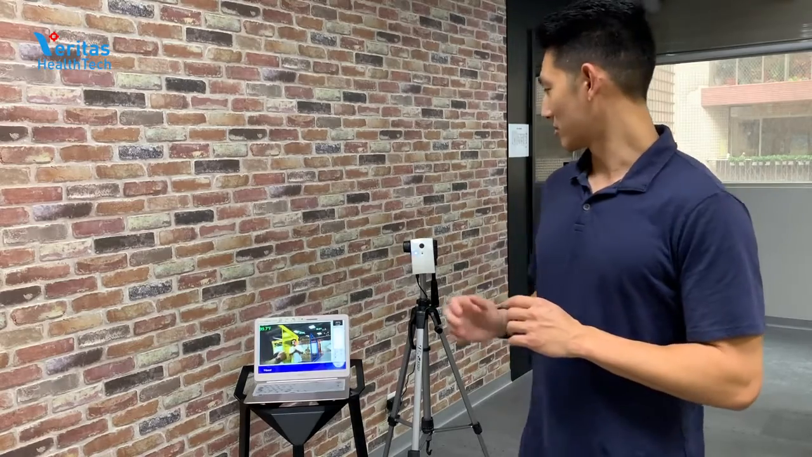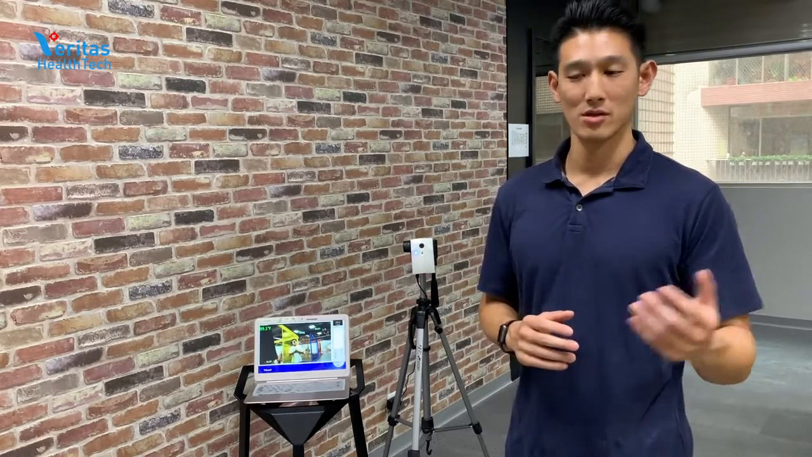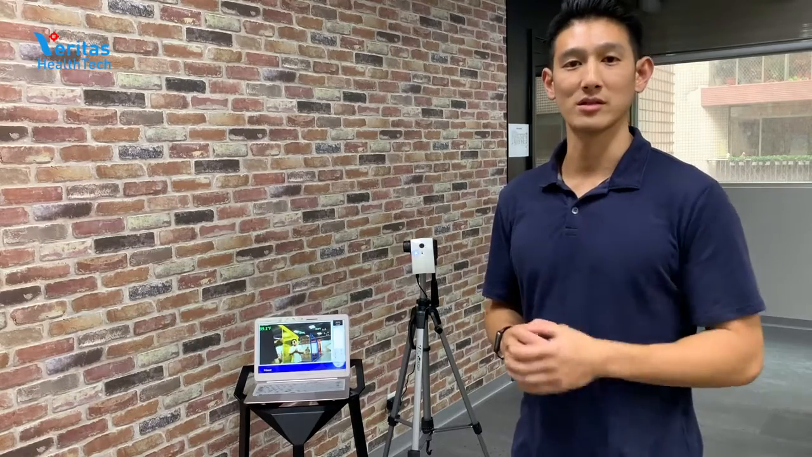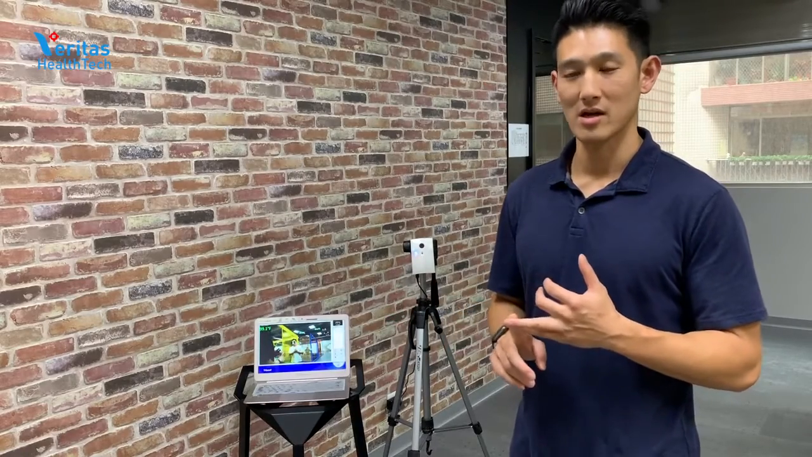So today we're going to talk about our FeverCam Hub. This is a temperature monitoring system similar to a thermometer or an infrared thermometer that you see lately. This is much more high tech in the fact that it's contactless, automatic, as well as able to test and screen over 20 people at a time.